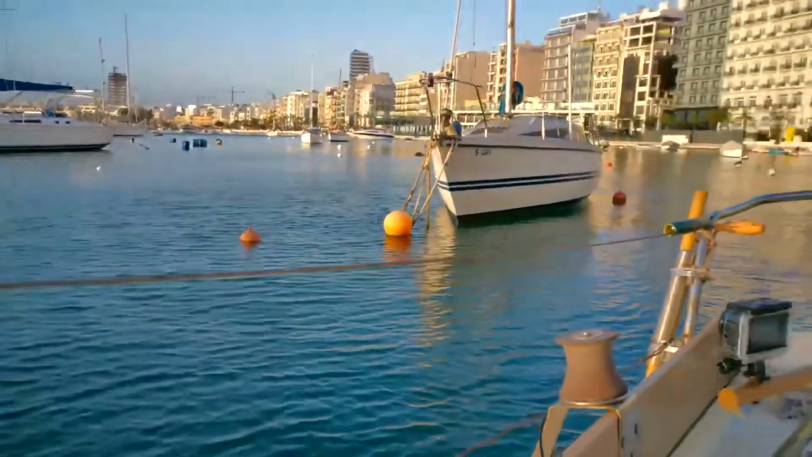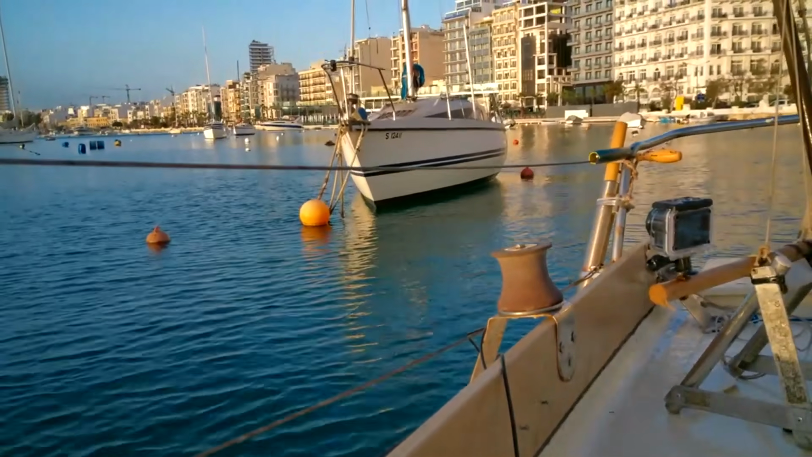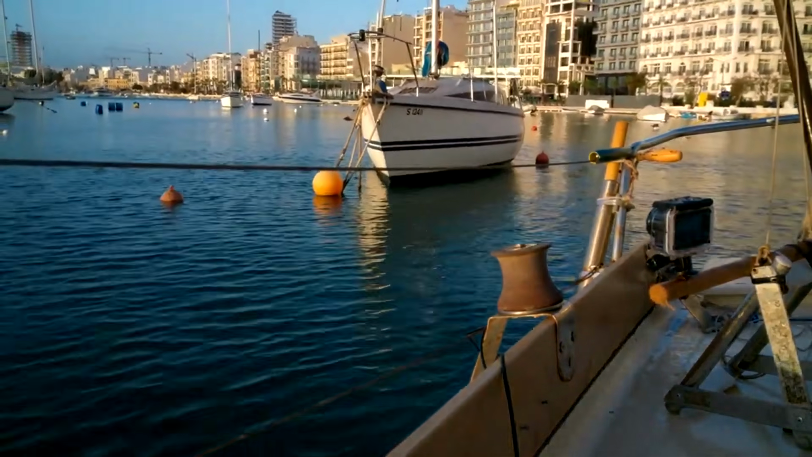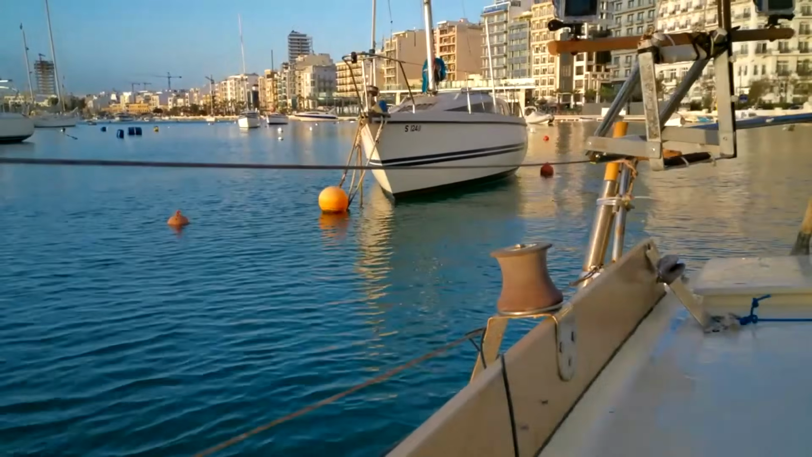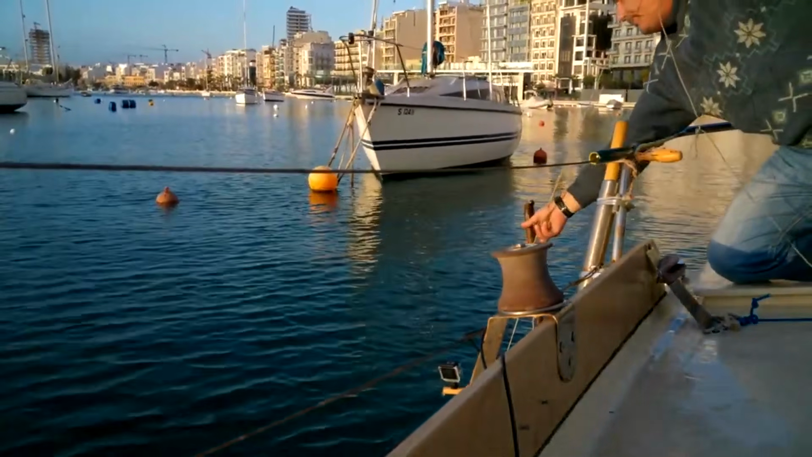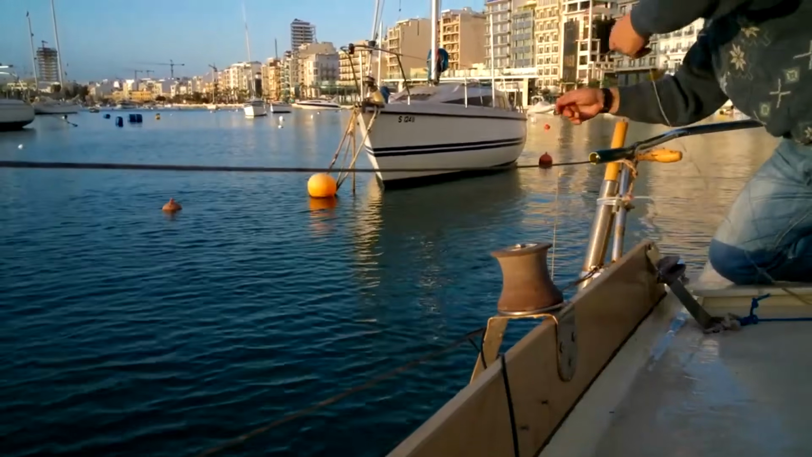We're just going to lower this down over the side, and then we can do a rollback and see what fish is actually down there. There we go. Don't worry, I've done this loads of times. In she goes.